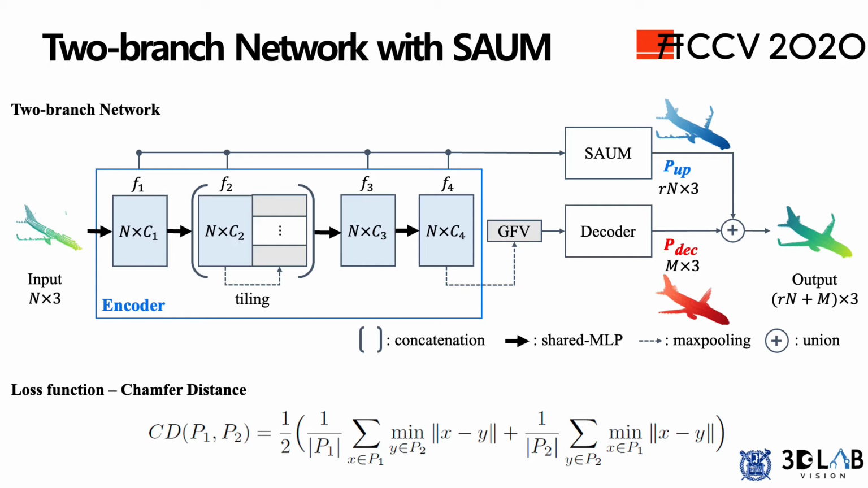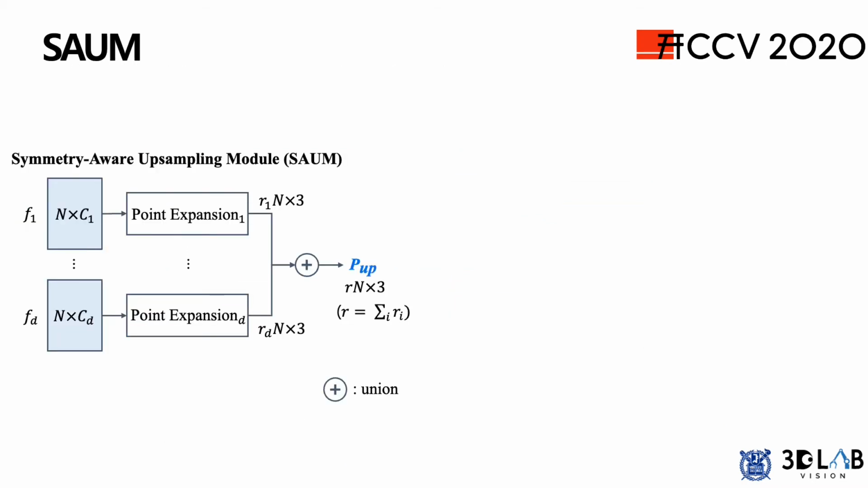Chamfer distance is the mean of the nearest neighbor distance of each point in the two point sets. It can be calculated regardless of the sizes of point sets, so we can handle the varying size of inputs without additional sampling during the training time. Recall that SAUM upsamples the point by factor of R from the multi-level features from the encoder.